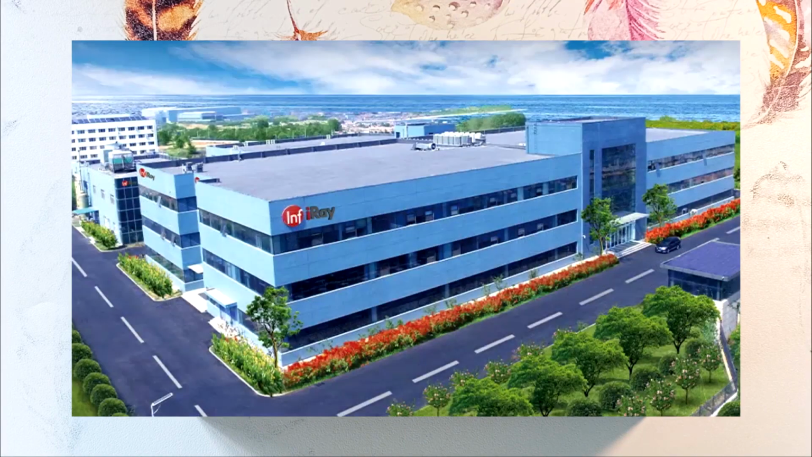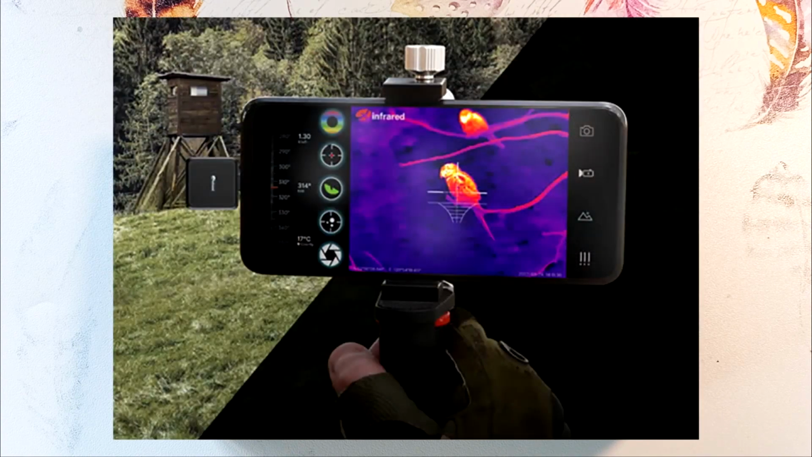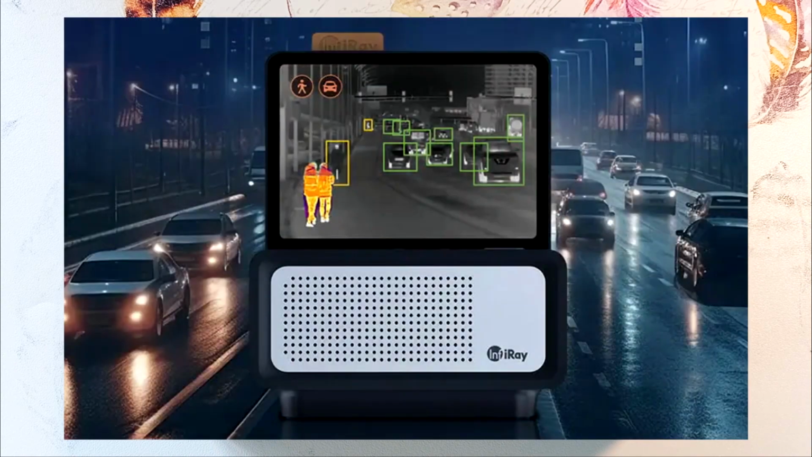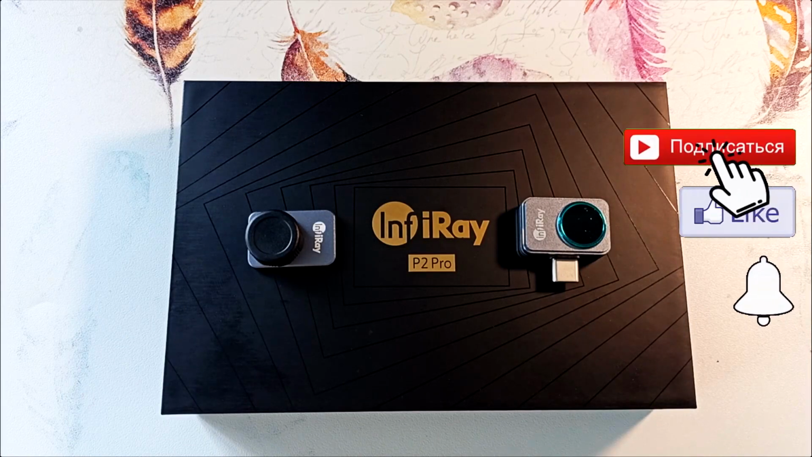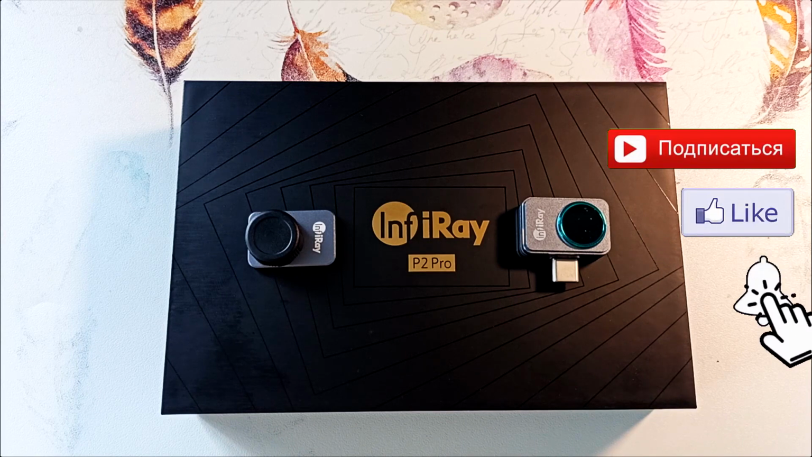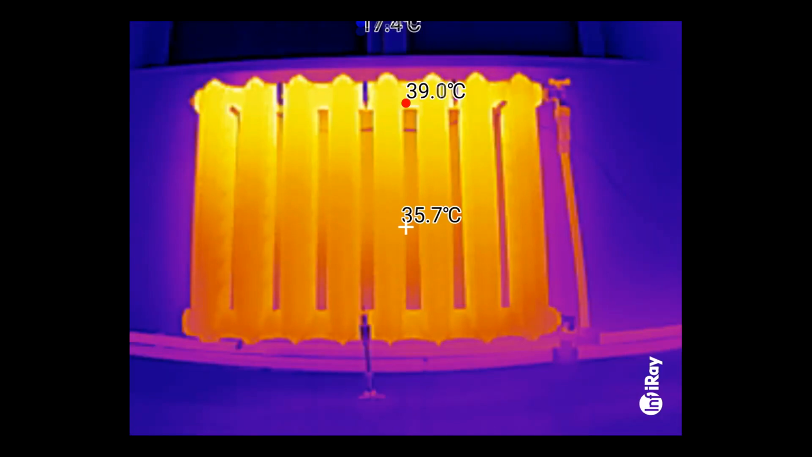The manufacturer of this thermal imager deals with thermal imaging devices professionally. It also produces thermal imagers for night hunting, search and rescue operations, and has developed a thermal imaging system for driving a car. This thermal imager has a Eurotest certificate and several other certificates. So the quality of this device is beyond doubt. Let's see what a thermal imager can actually do.